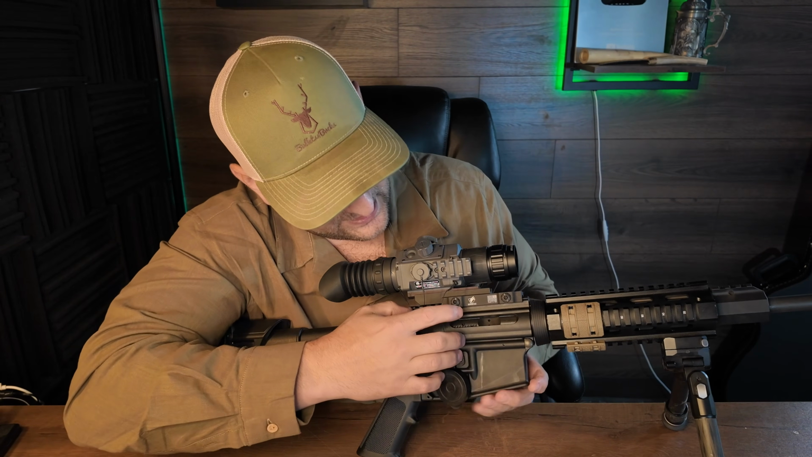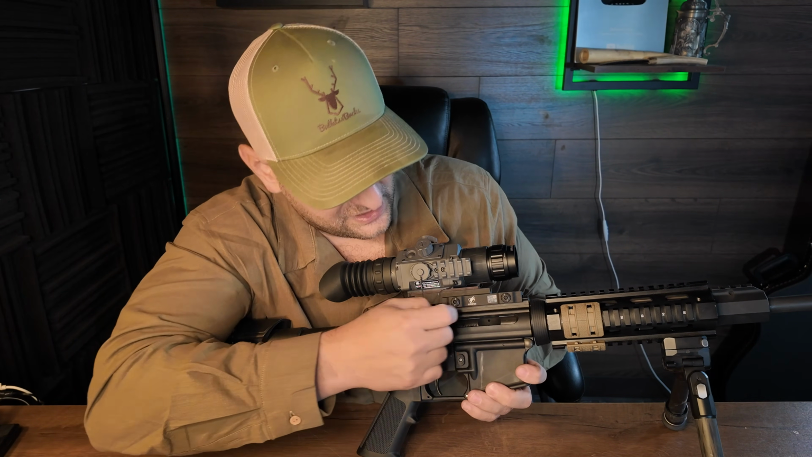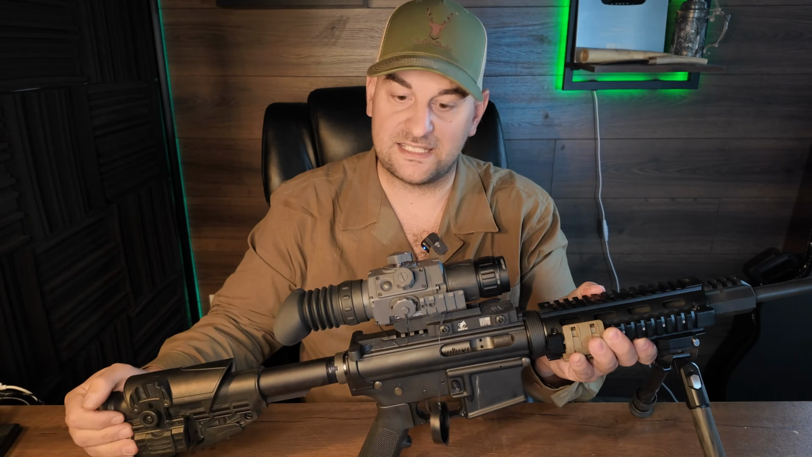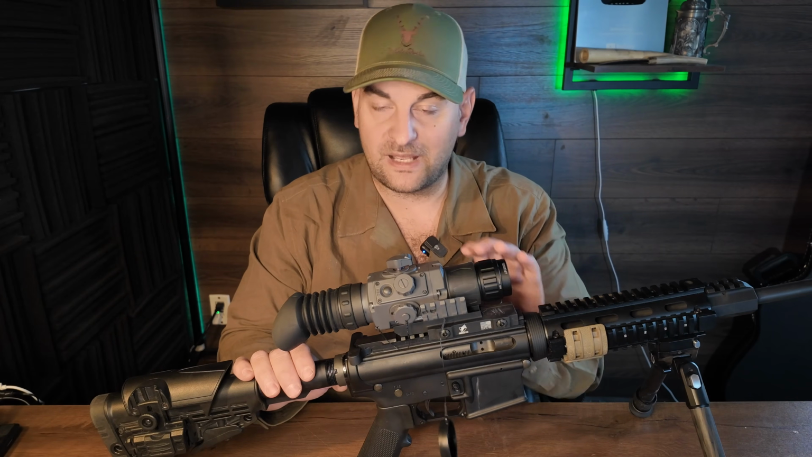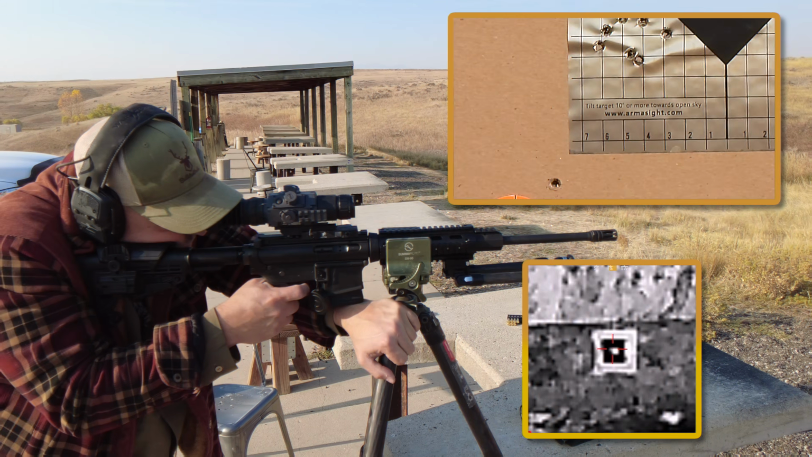To adjust the tension on that, you simply unlock it, push on the QD lever, and then it'll push the bolt on this side out or the nut on this side out, and you just turn it counterclockwise or clockwise to tighten or loosen the tension setting on it. Really, really easy. The base is really heavy duty and comes mounted to the scope. It has a hard anodized finish, and I believe it's made of aircraft grade aluminum.